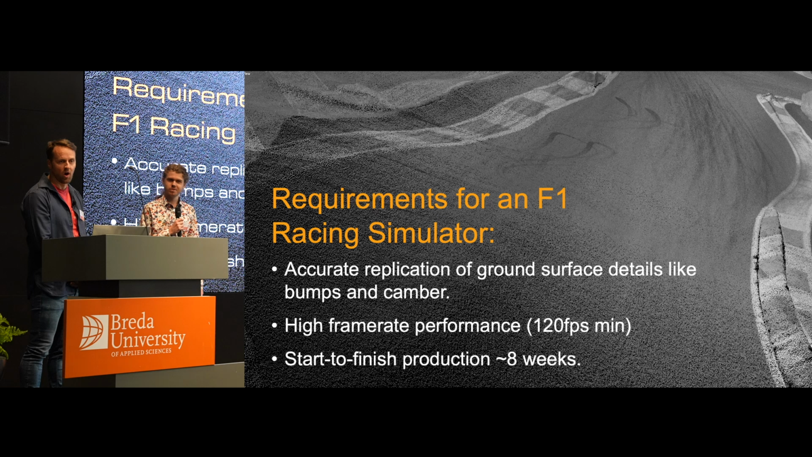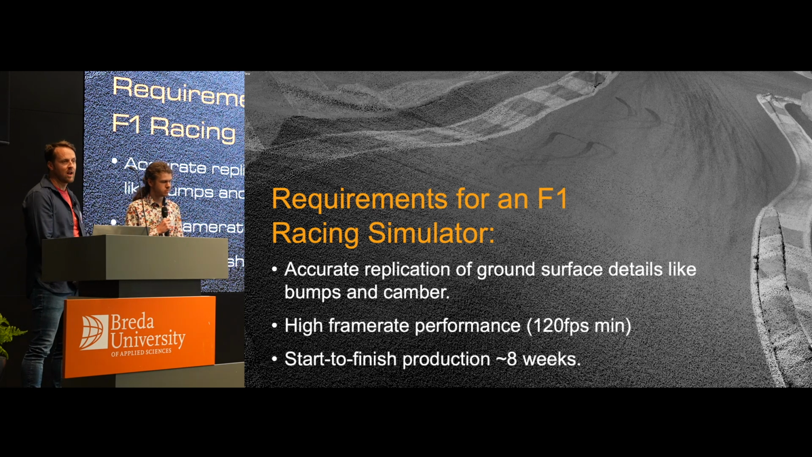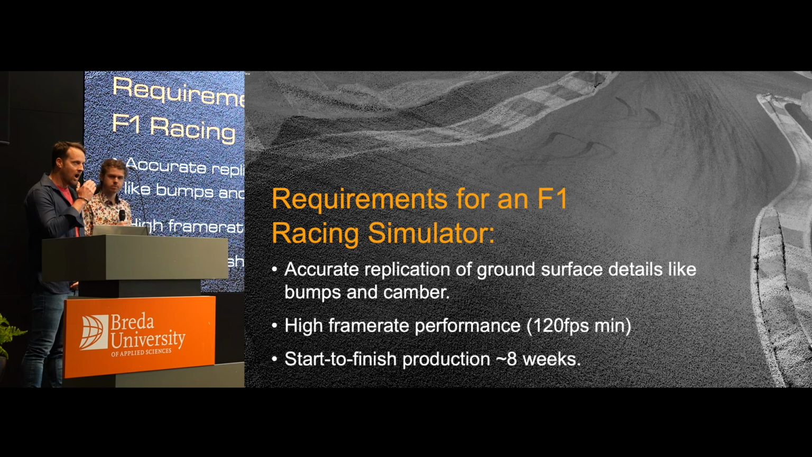When F1 drivers are picky, they pick up on details and they go, that's not quite right. You know, I've driven that curb, I can feel a bump, and there's no bump on the real circuit. We have to get that right. And yes, Lidar scanning and Lidar point clouds give us the ability to literally pull out every single bump, crack, and lump of detail of the surface, so that the drivers are able to replicate a lap that they do in the real world.